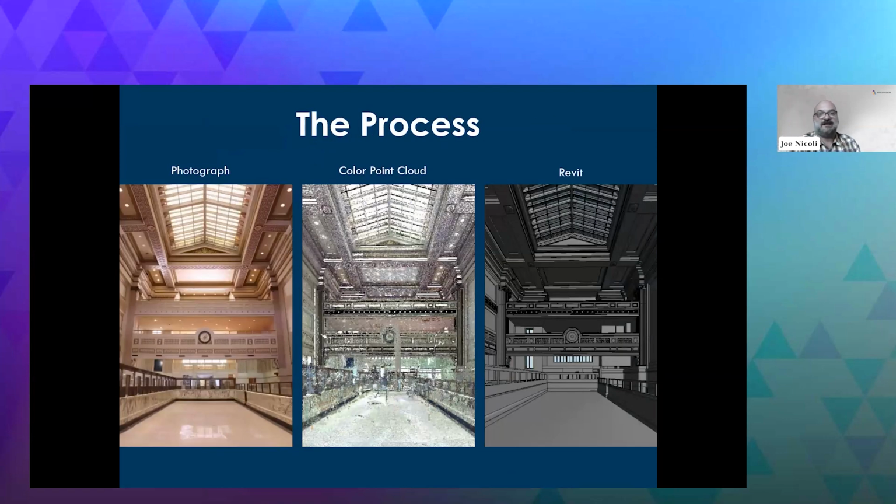All right, the process. So let's talk about how we get this data and what we do with it when we get it. So there's a photograph, and there is a color point cloud, and there is the rabbit at the end. Well, what are these steps all about?